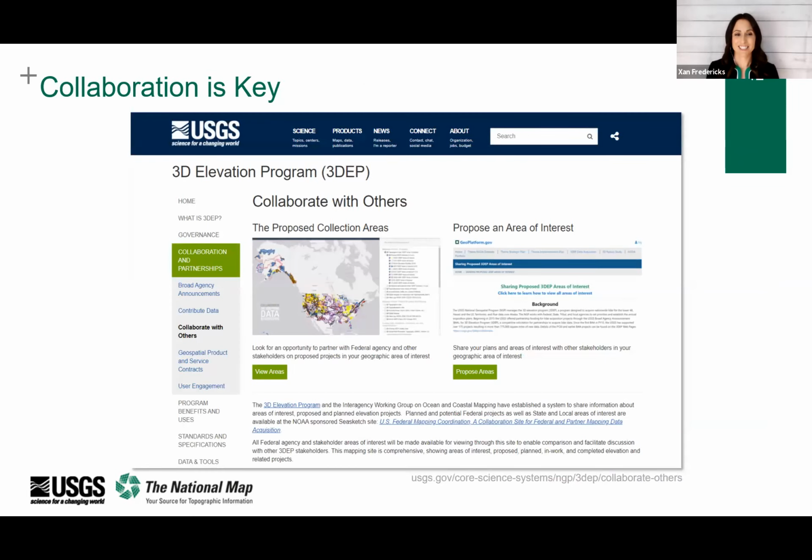Collaboration is absolutely key in 3DEP. And this page explains that the federal agency and stakeholder areas of interest will be made available for viewing through SeaSketch. Now, don't be misled by the name SeaSketch. NOAA started this tool focusing on the nation's coast and offshore areas, but it has grown to include the inland areas. So it now represents the entire nation. And the 3DEP working group ensures that all the federal requirements are documented in SeaSketch.